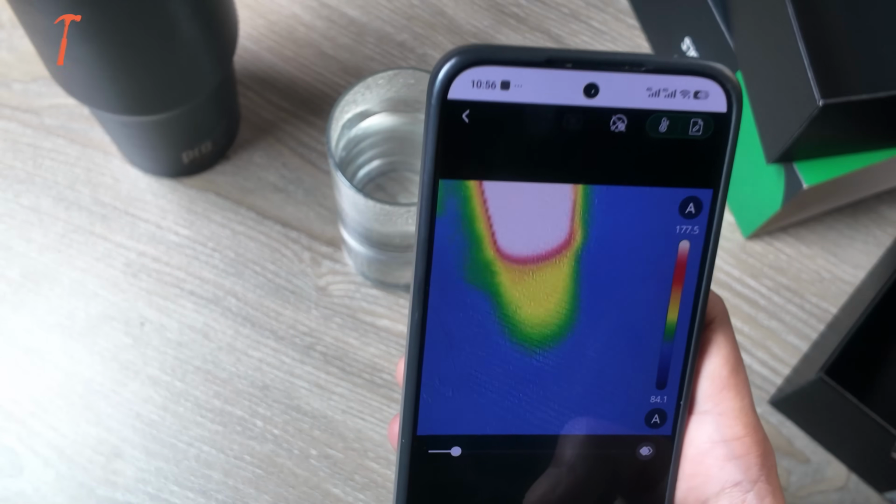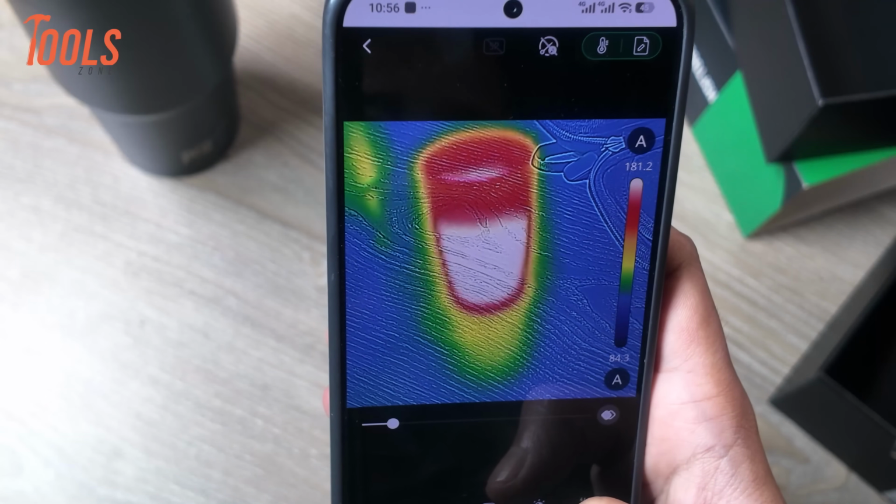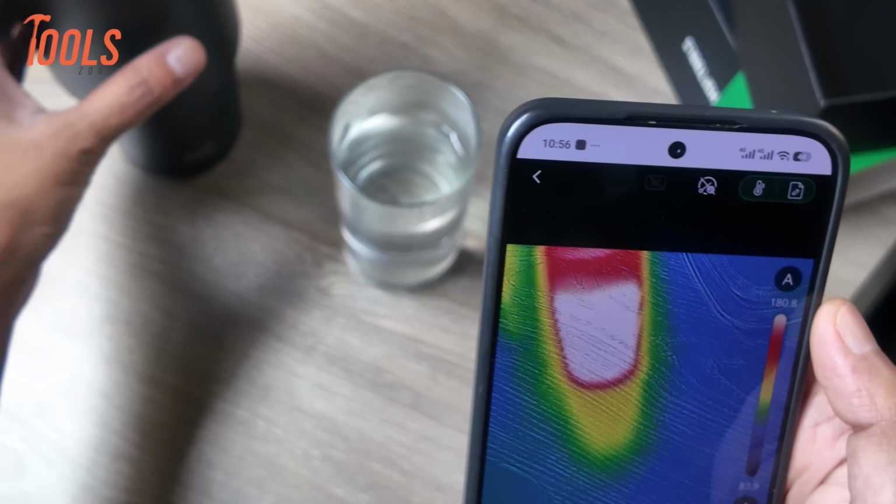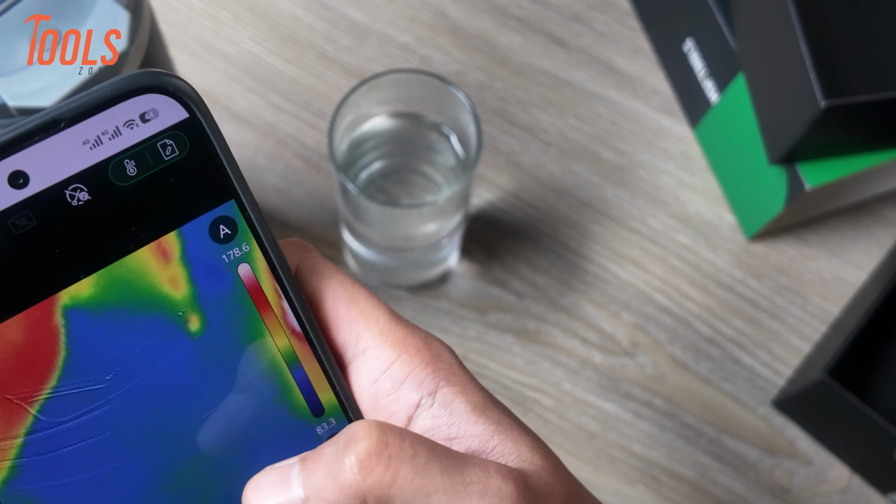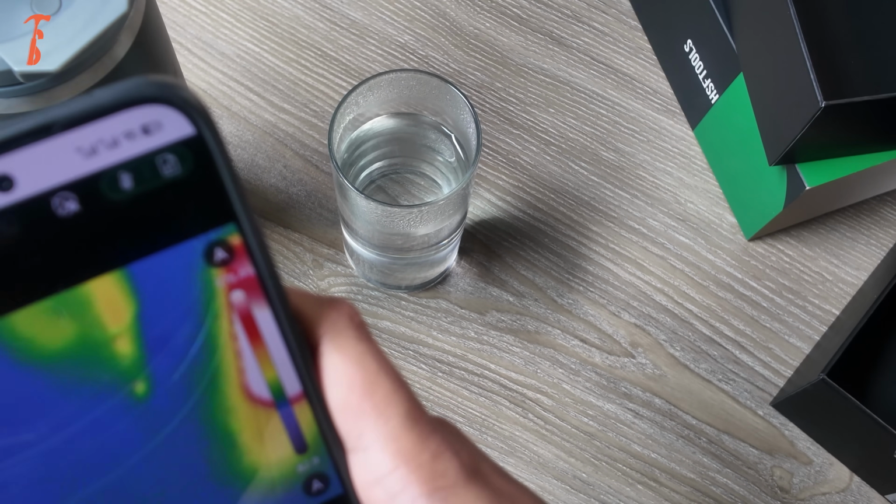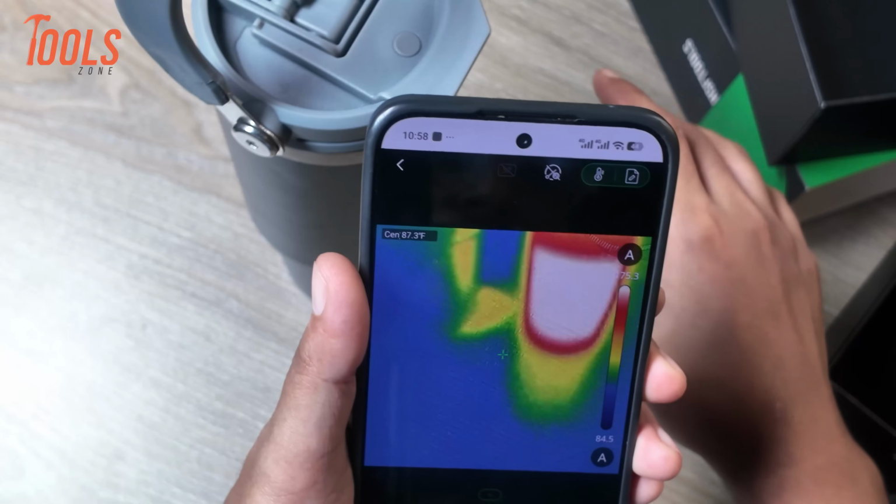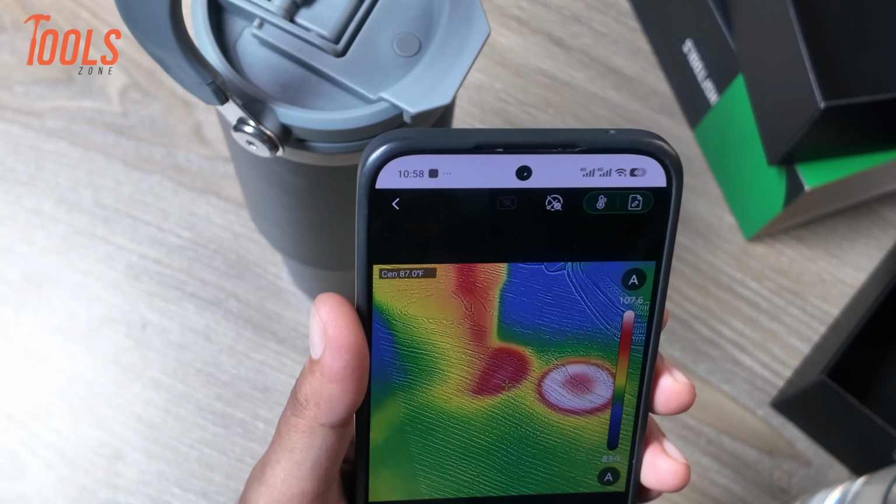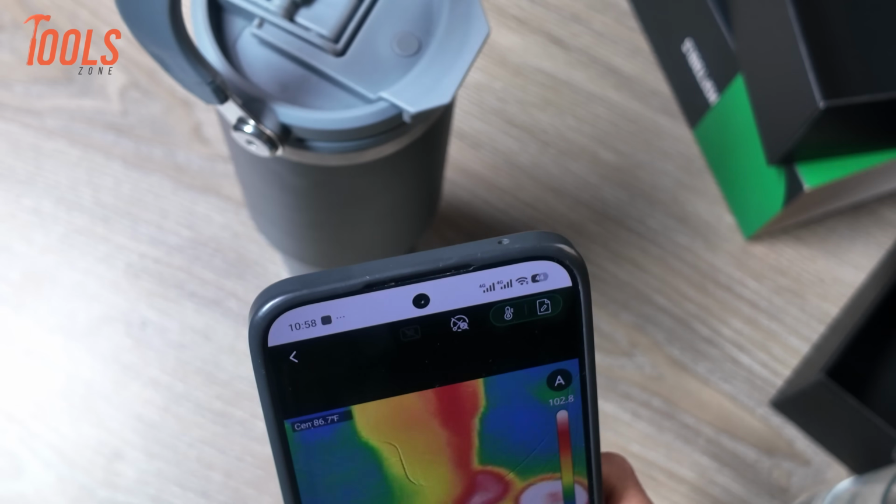Now we have some hot water here. The temperature is around 180 degrees Fahrenheit. On this side, we have a bottle of cold water. Let's check its temperature. When we bring the hot water into view, the temperature immediately rises to around 175 degrees Fahrenheit, which is actually the temperature of the water in the glass. If we remove the hot water, the cold bottle surface temperature drops to around 101 degrees Fahrenheit.